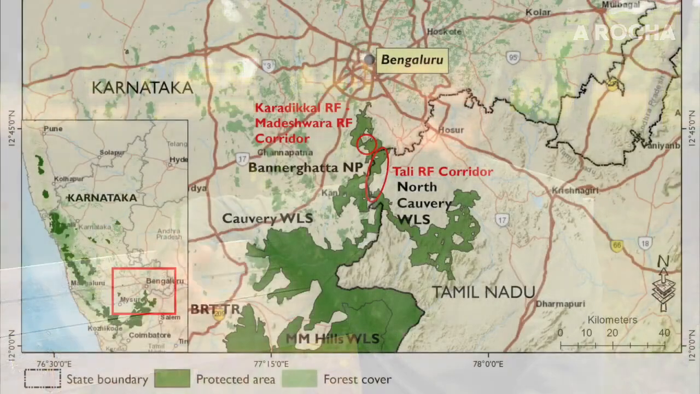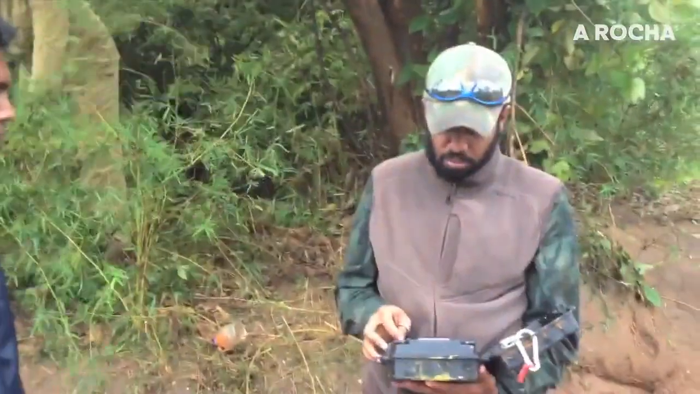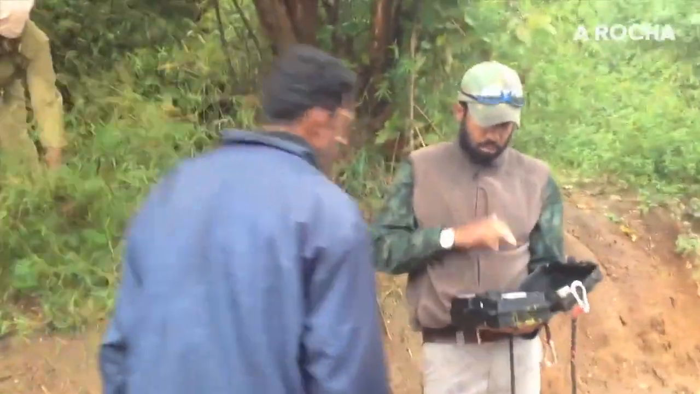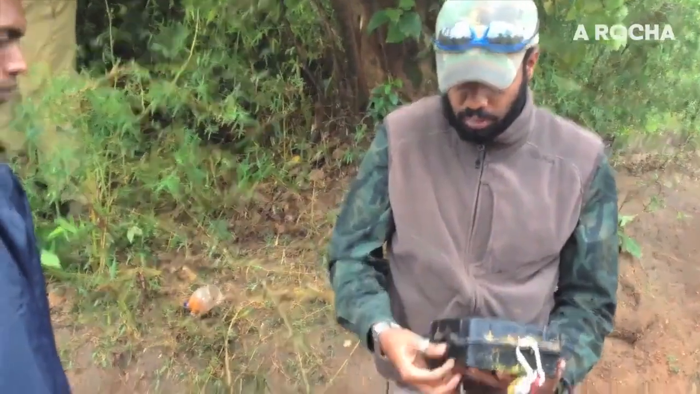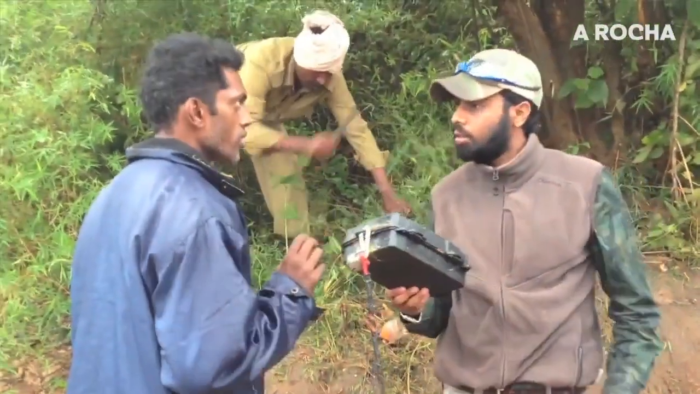Although Bannerghatta is situated in the northernmost tip of the Eastern Ghats in the state of Karnataka, it is also contiguous to the south to other tiger occupied areas. But never since archival history did we have any information of confirmed presence of tiger in this protected area. And in 2015, when we set up camera traps, it was largely to understand the ranging pattern of the tiger, to understand its demography, to try and see its habitat use within the protected area.